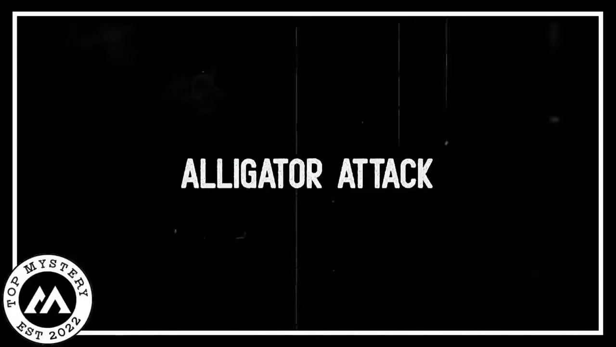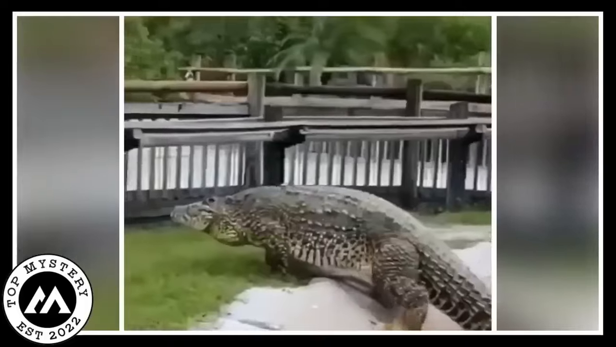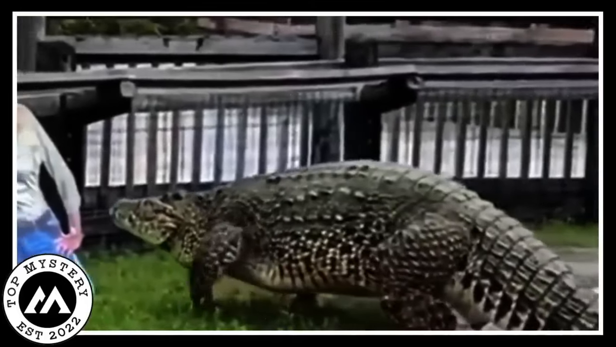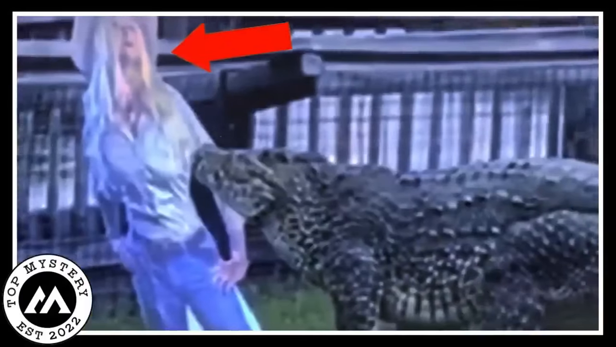Alligator attack. In the zoo, there's this alligator, right? So there's this funny thing that happened. A girl had a poster, and the alligator, being a bit of a drama queen, thought it was a real person staring at him. Like, seriously?